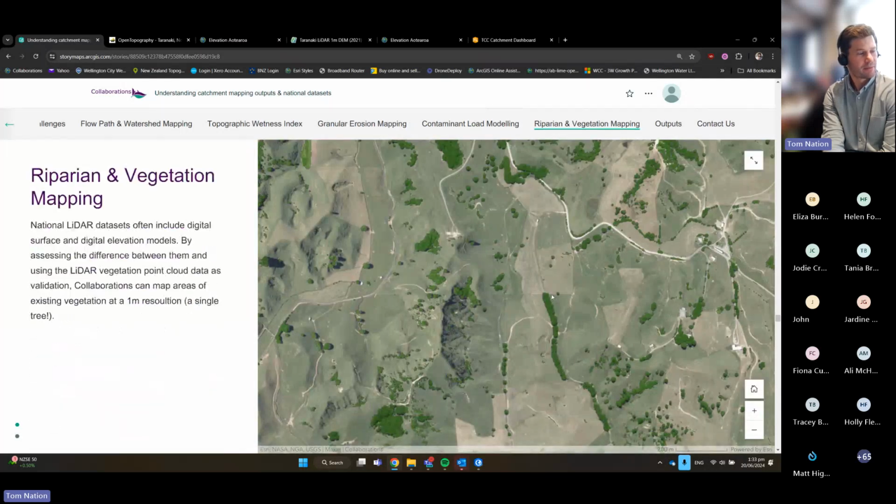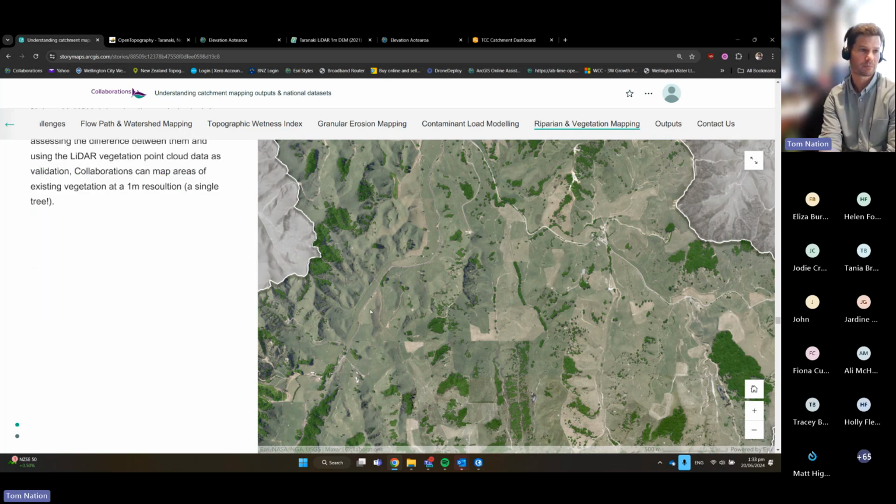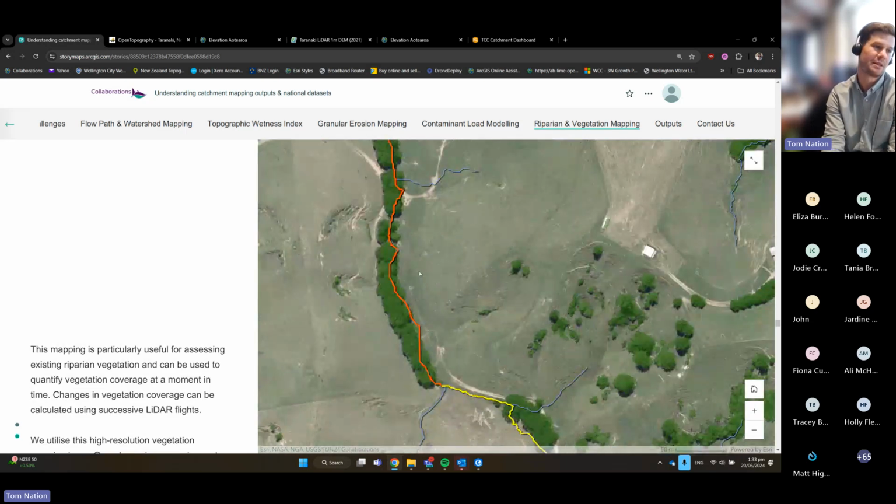The vegetation and riparian mapping doesn't have to be limited to vegetation and riparian, but in this particular case, that's the most useful output for us. Again, we've been using this to refine our land use layers and our land cover layers. But by itself, it's a useful output, a useful product. Particularly, as I said, looking at riparian, so starting to quantify how much of these intermittent or ephemeral streams greater than a certain area are actually vegetated or not.